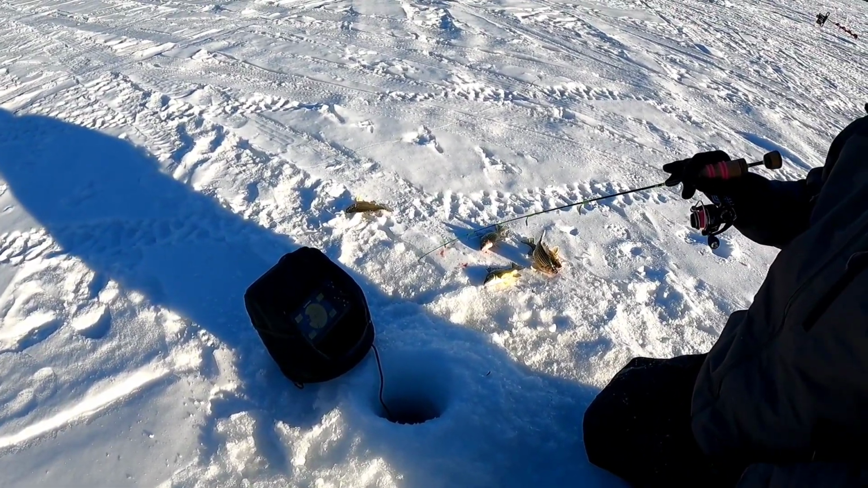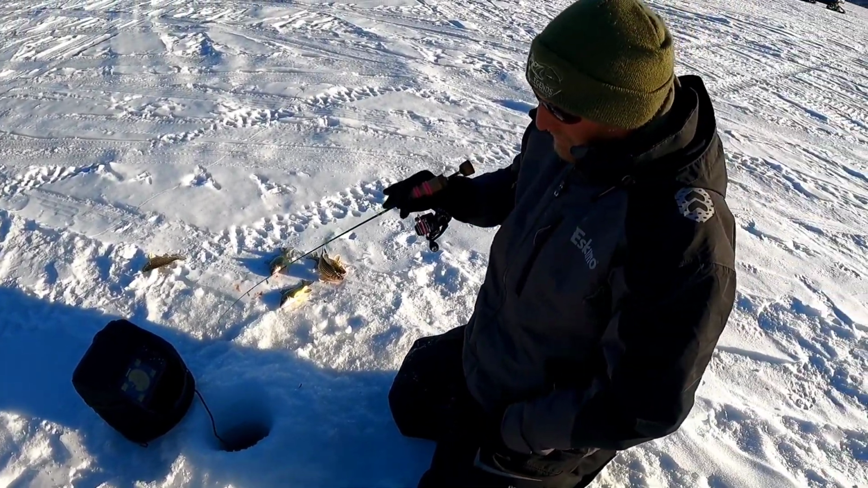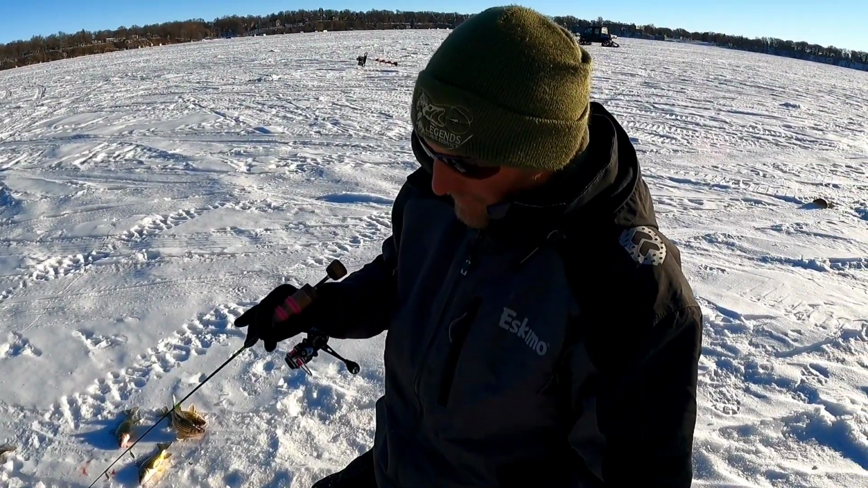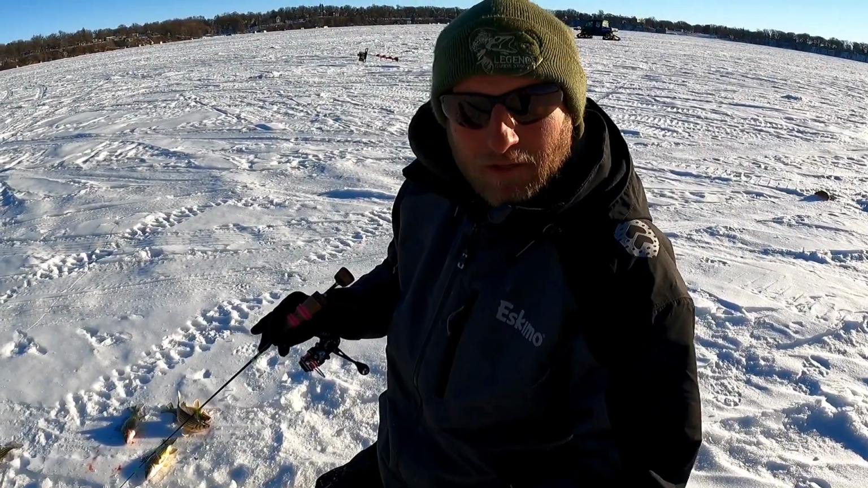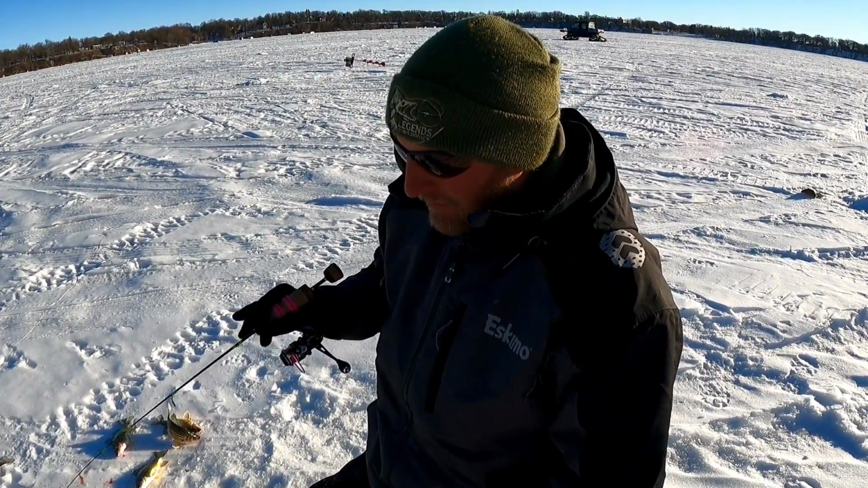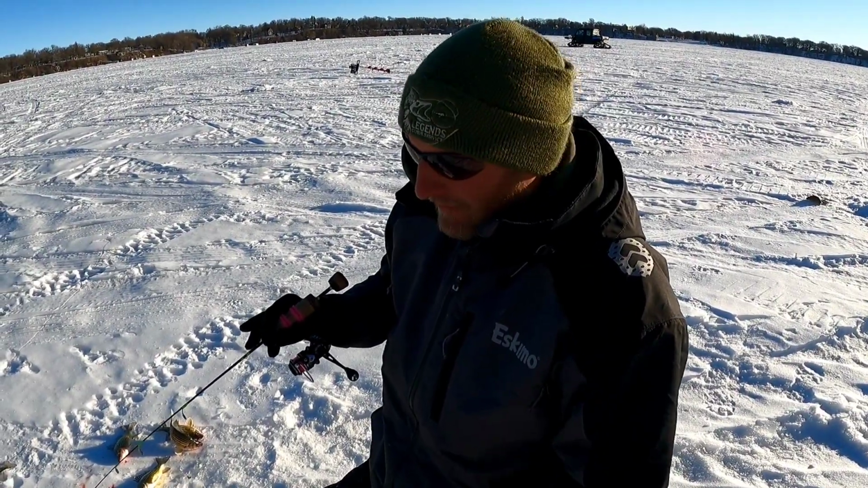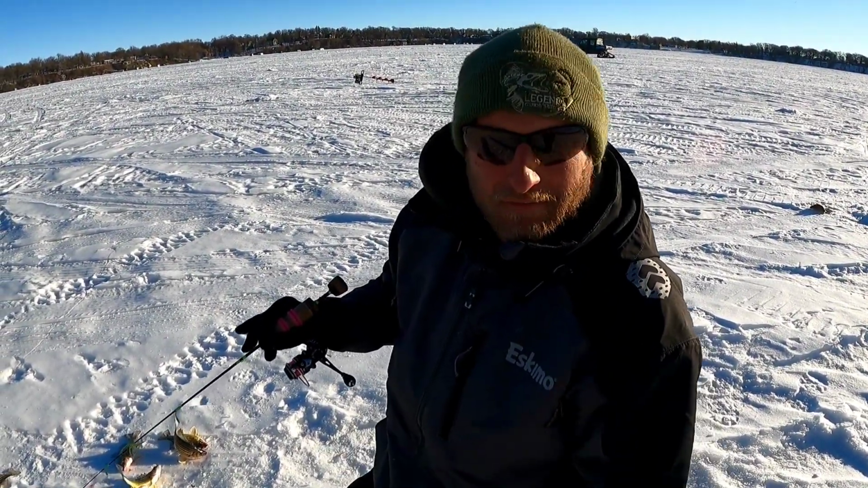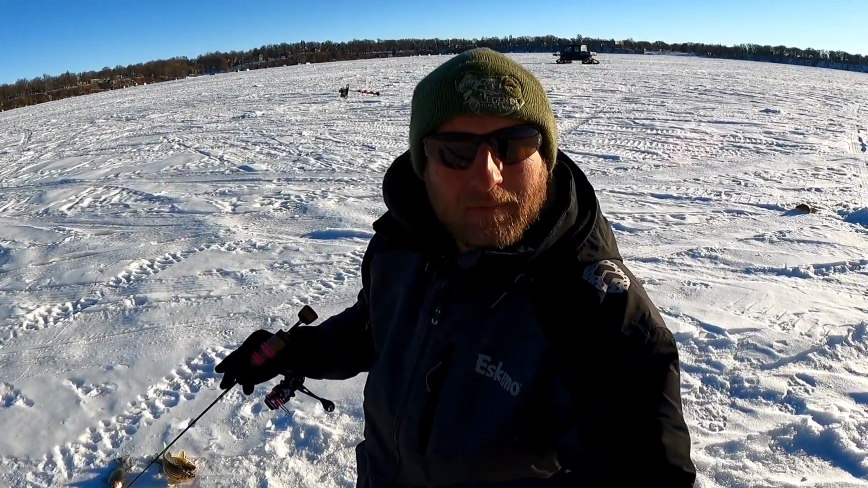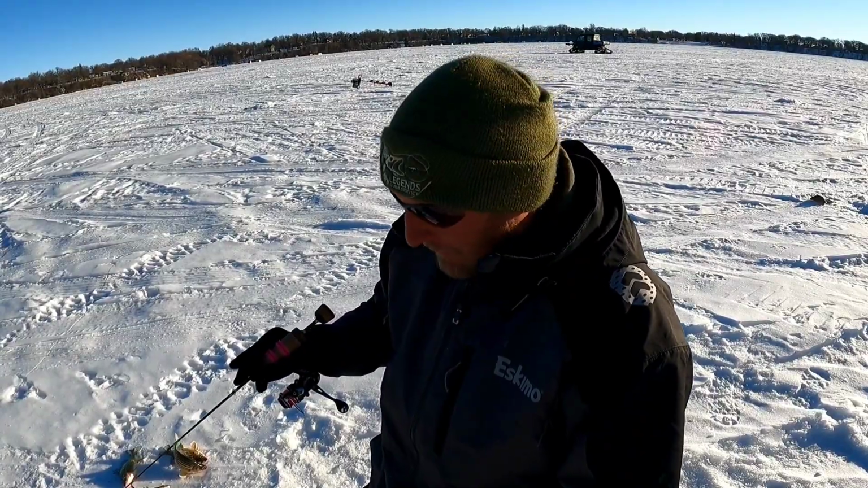Yes, because just walking hole to hole, drilling holes pushes them. Obviously, people driving vehicles on the ice pushes fish all over the place. Especially this time of year when they've been fished pretty hard for the last month and a half or so. So these fish are a lot more skittish. Any kind of noise, any kind of movement can push your school to the left or the right of you. So that's why you want to grid your holes right away, get them drilled, and let everything calm down, and then just kind of hop hole to hole.